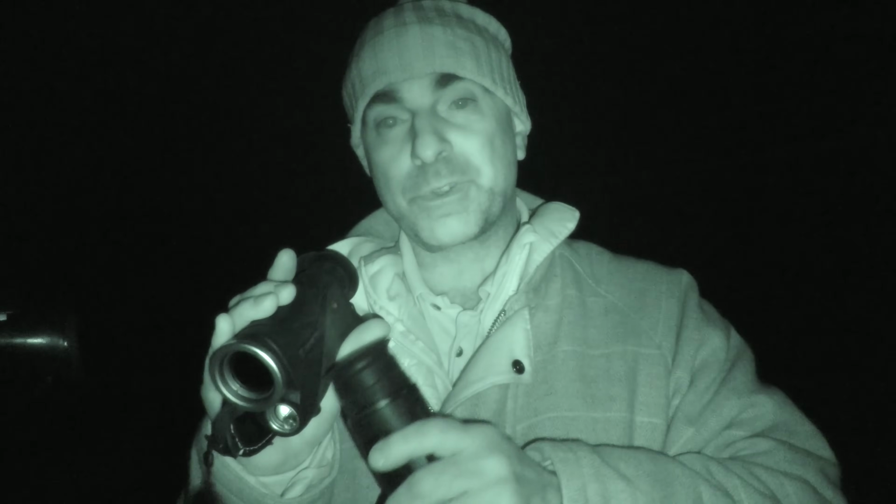So now I'm really torn as to which one I do prefer. Love the performance of this one for foxing anyway. I think this one probably would tick all the boxes as a stalking thermal, because it's got the lower base mag, so it does give you a wider field of view. So if you're stalking around woodland, this one is probably going to be ideal for that, whereas this one is probably the one to go for as a foxing thermal.